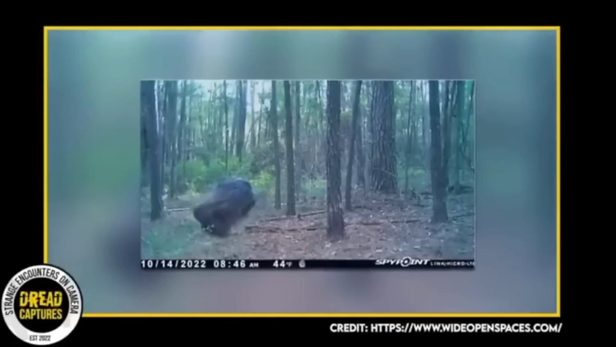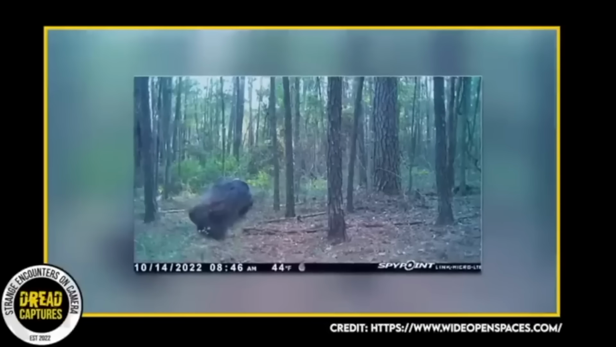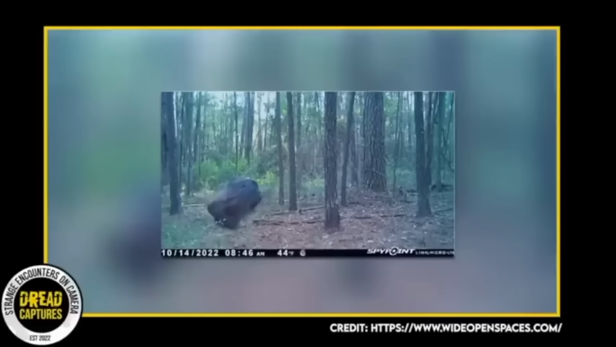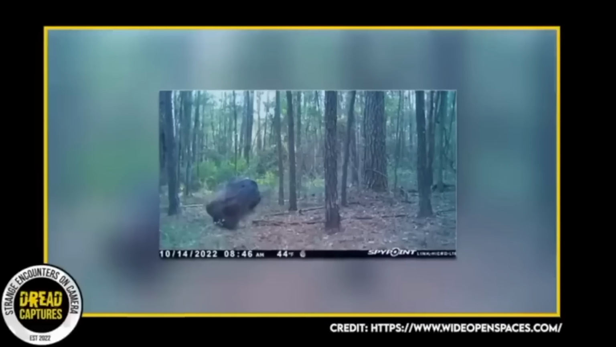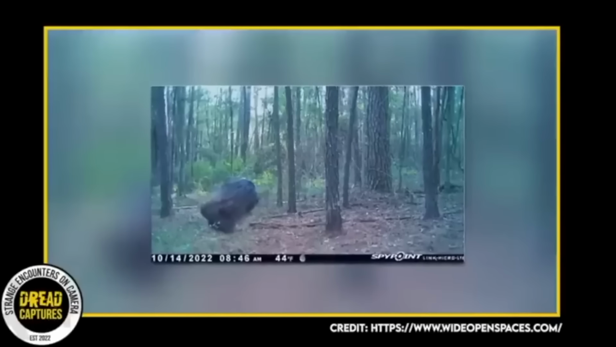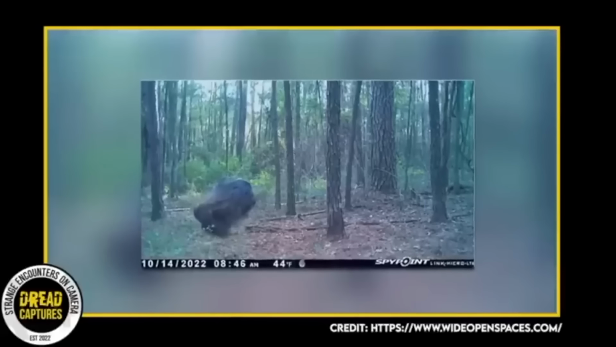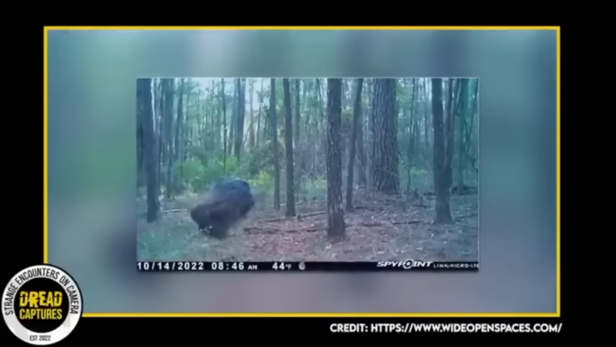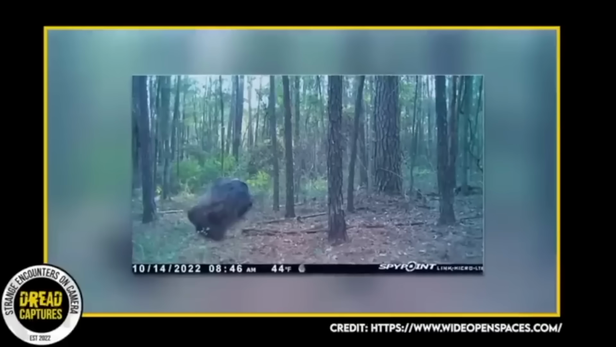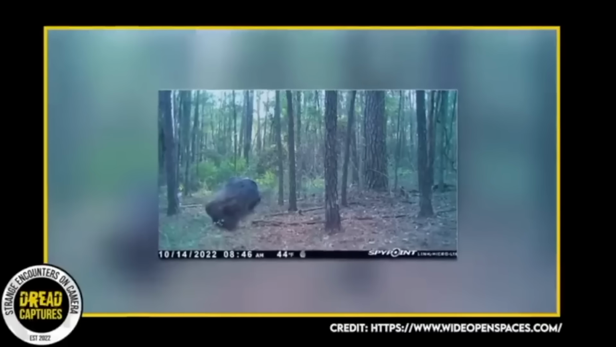Many people think this trail camera captured a Sasquatch running or shying away, hiding its face from the camera. Others think it's a bear or just photoshopped. Some online viewers had some funny things to say about it. It could be a potential Ewok, a tumble pig, the hair from the shower drain. And one guy even said he's pretty sure that's his mother-in-law.